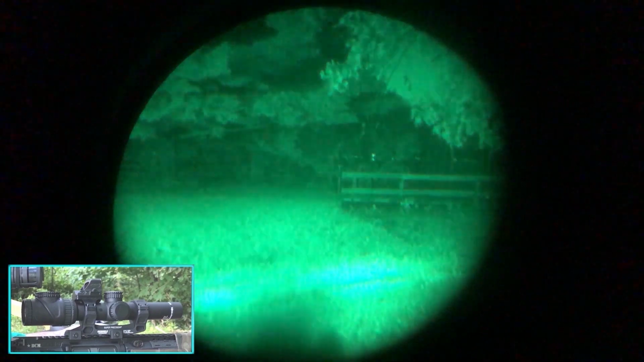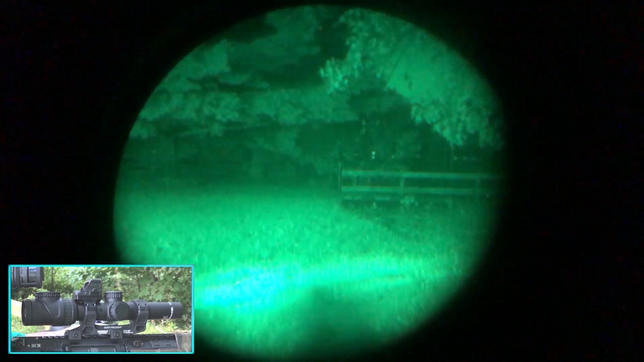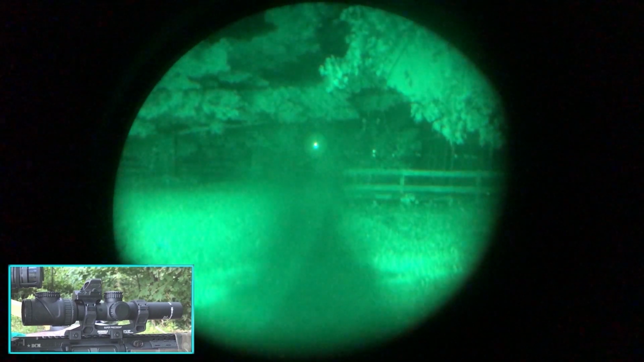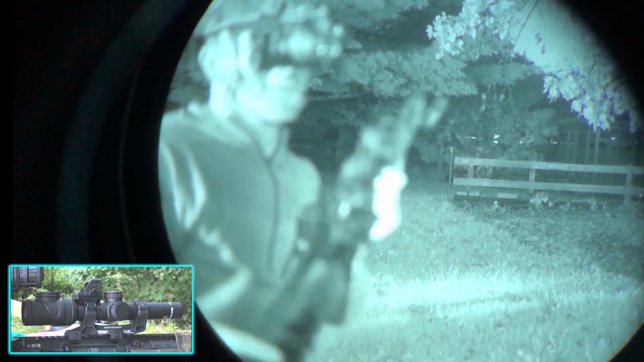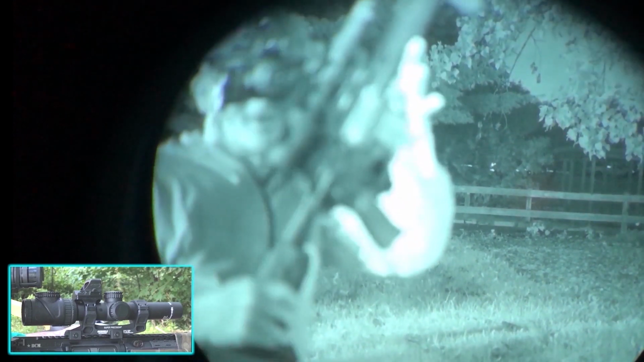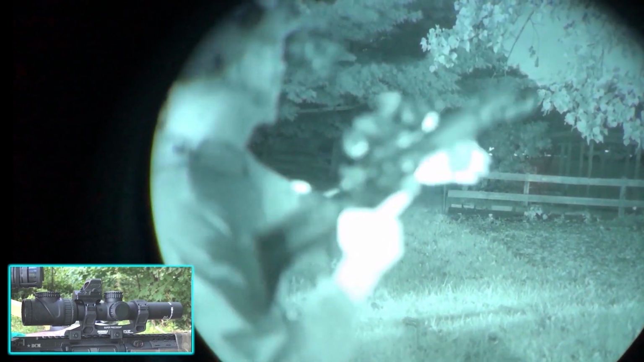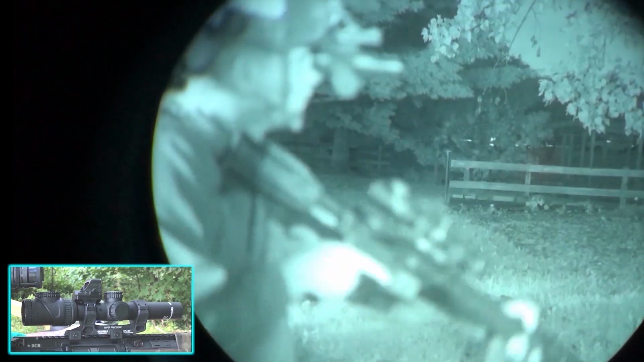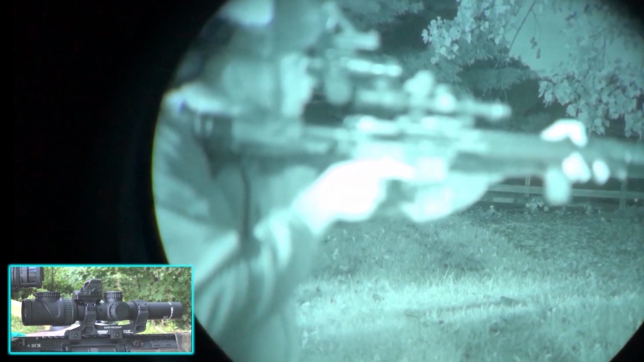It's also super high, and there's not a bunch of junk body around this RMR making my background view blurry whatsoever. So far, for you that are running these old PVS-7s, top-mounted RMR. I bet if you got an even bigger one, like an SRO, something with a bigger objective lens, it'd probably be even better, and a little higher. I wouldn't be surprised if the higher mount would be just a little bit better for these PVS-7s, especially when I go forward. Look, right here.